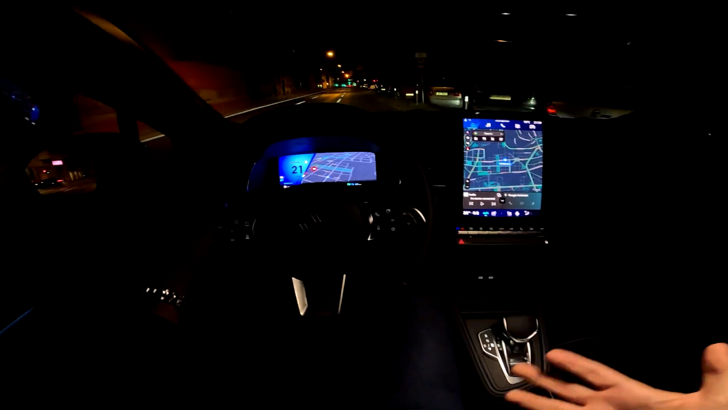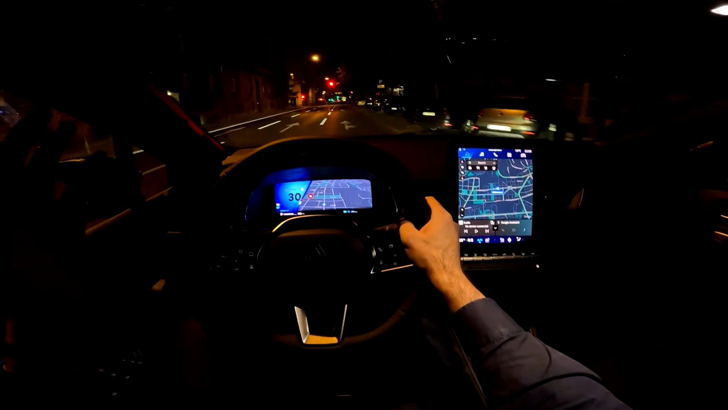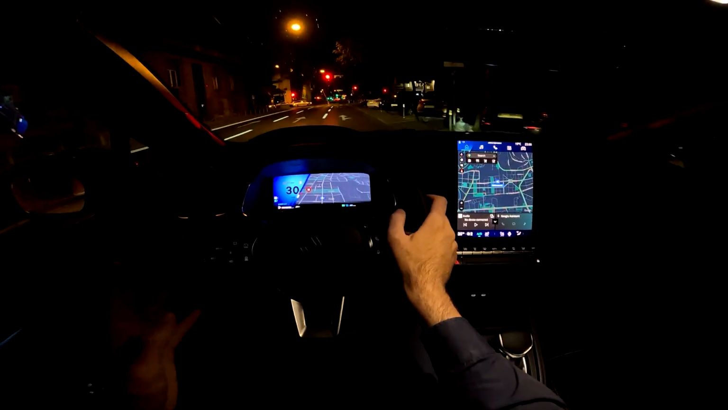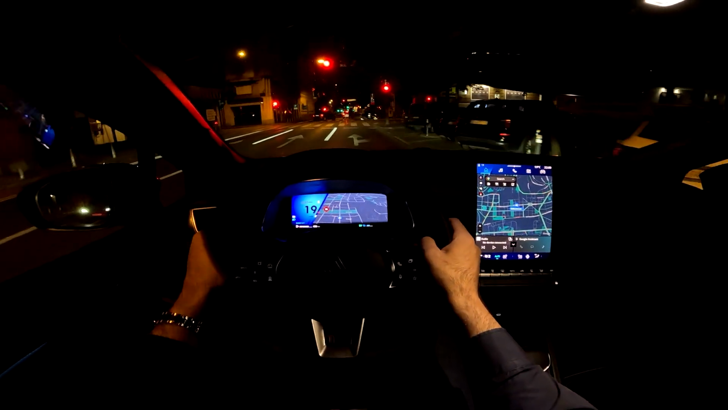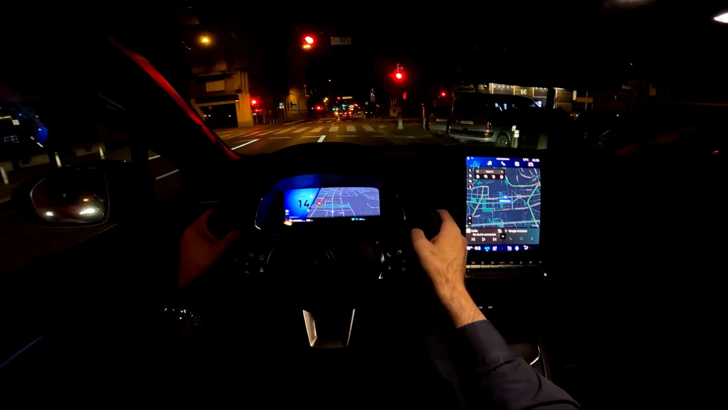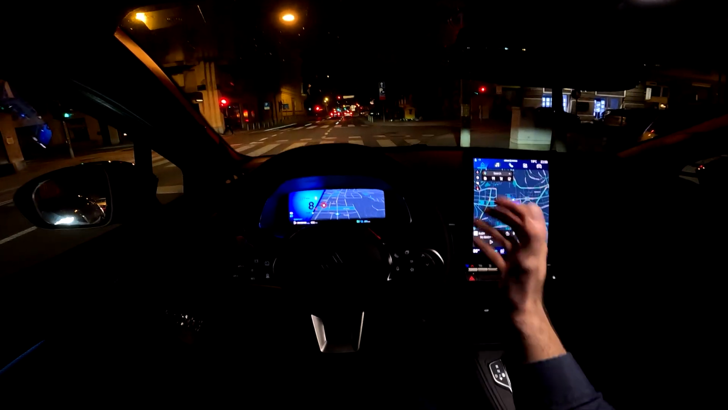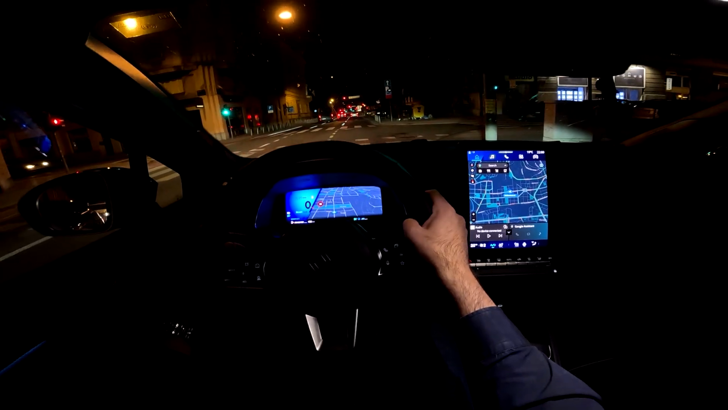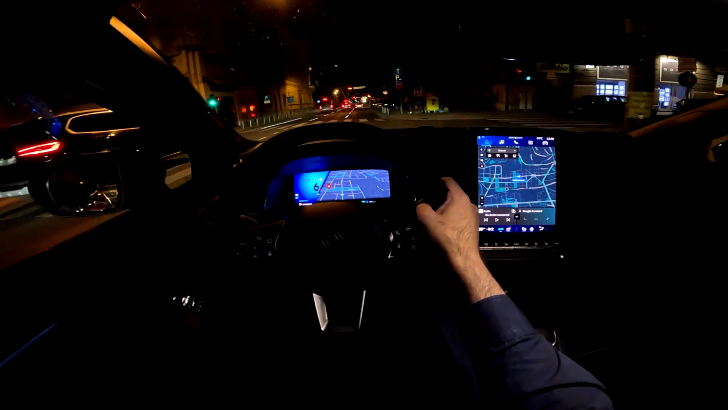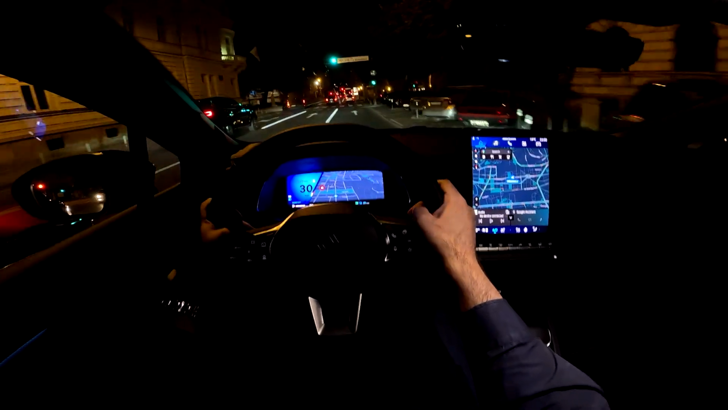And I think throughout this drive you saw just how smooth this hybrid system is, and also it is very efficient. So today on Croatian premiere we went to Suhopolje, and it was around 2.5 hour drive including the highway, open road, and the city. And we managed to get below 5 liters of consumption, so below 5 liters per 100 kilometers.